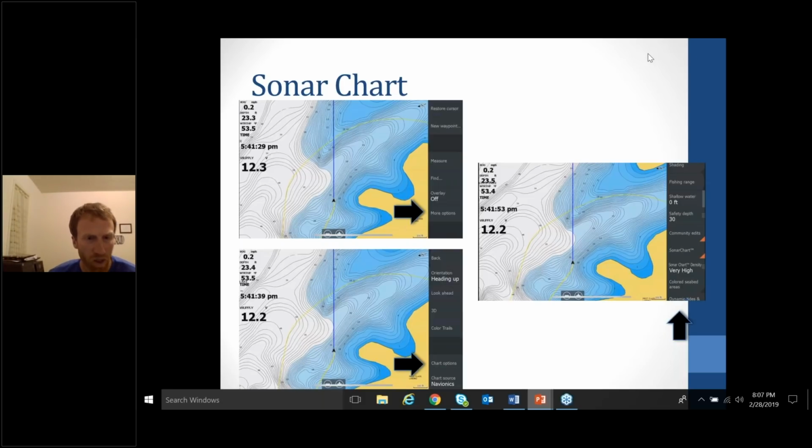Go to more options, and then go to Sonar options, and then all you have to do is take your finger and flip that up a little bit on the right hand side, because you'll have to scroll up and you'll see it there. It'll say Sonar Chart. Just make sure that you click that on and you're good to go.